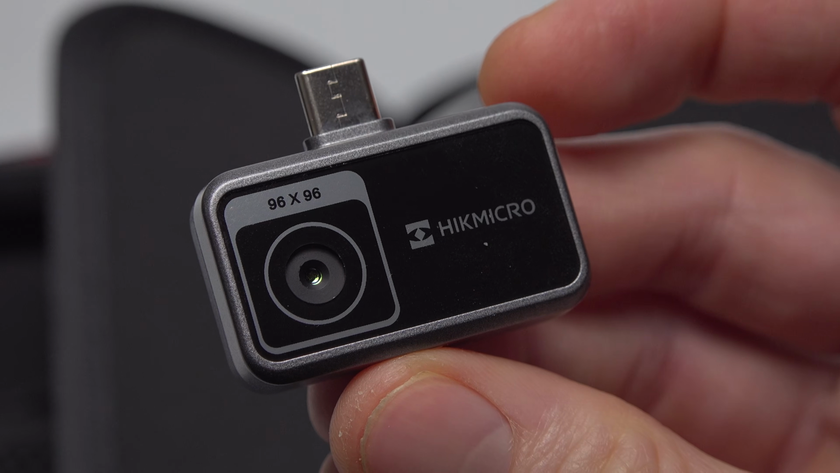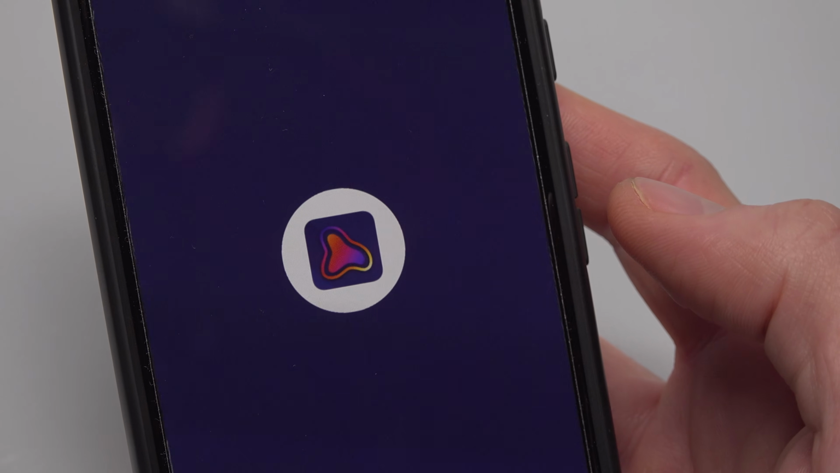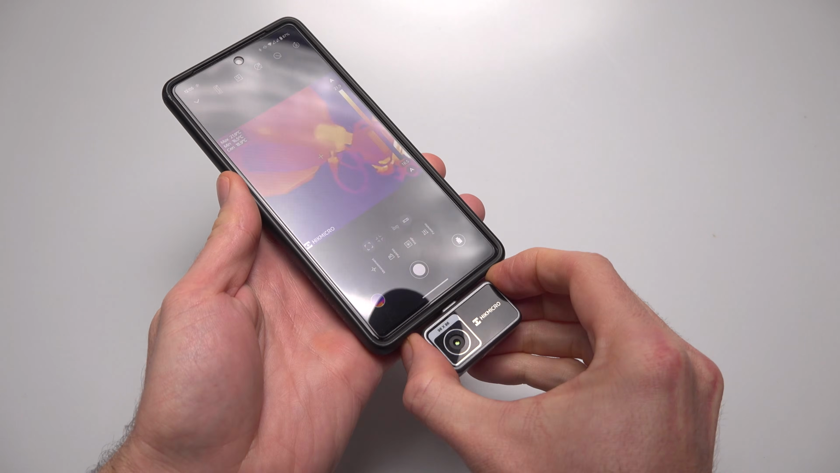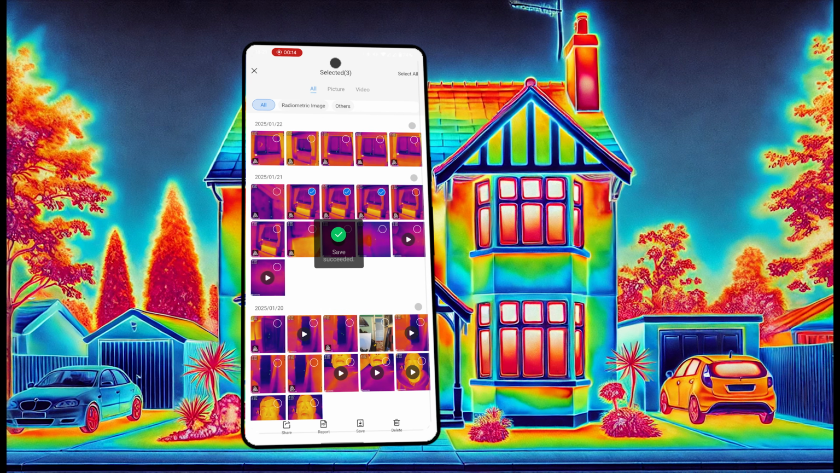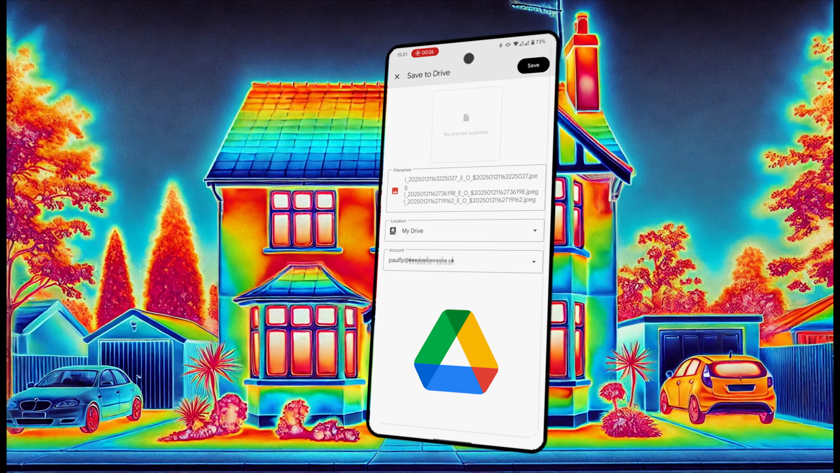The camera itself is tiny and plugs straight into your phone's USB-C port. You'll then just need to install the free app. It's powered by your phone, so no need to worry about charging another device or a battery degrading over time. It's ultra convenient to save thermal images and videos directly to your phone, and you can easily share them through apps like WhatsApp or Google Drive straight from the HIC Micro Viewer app.